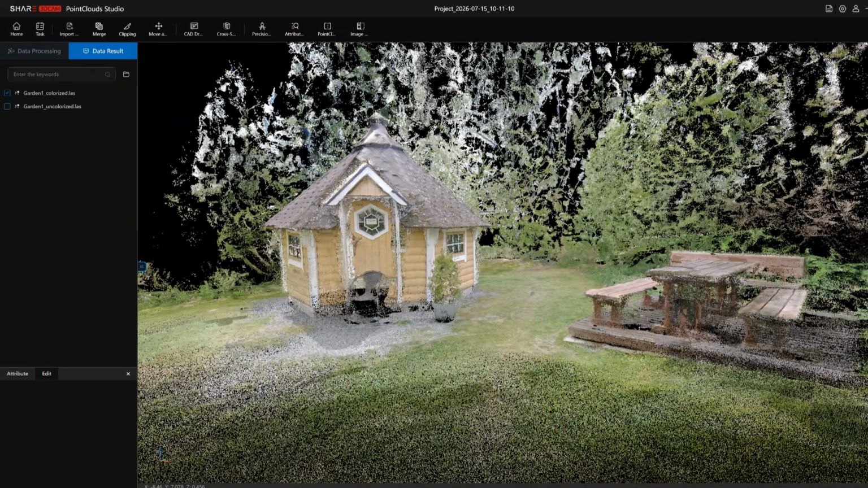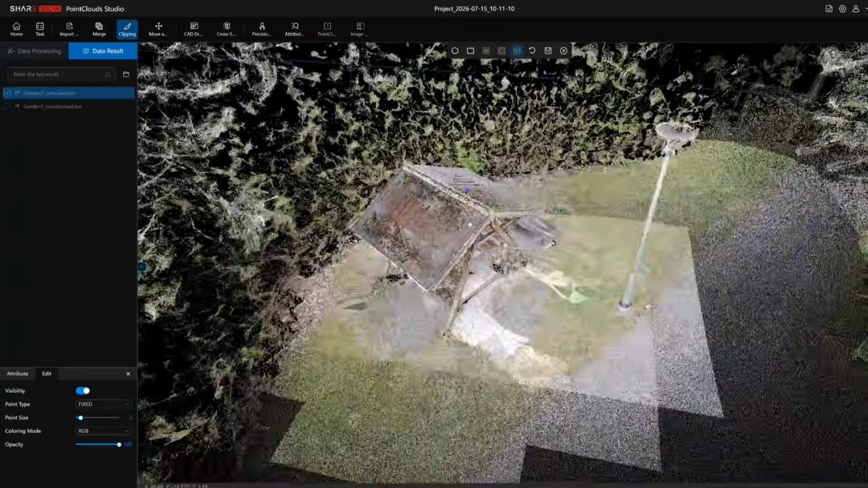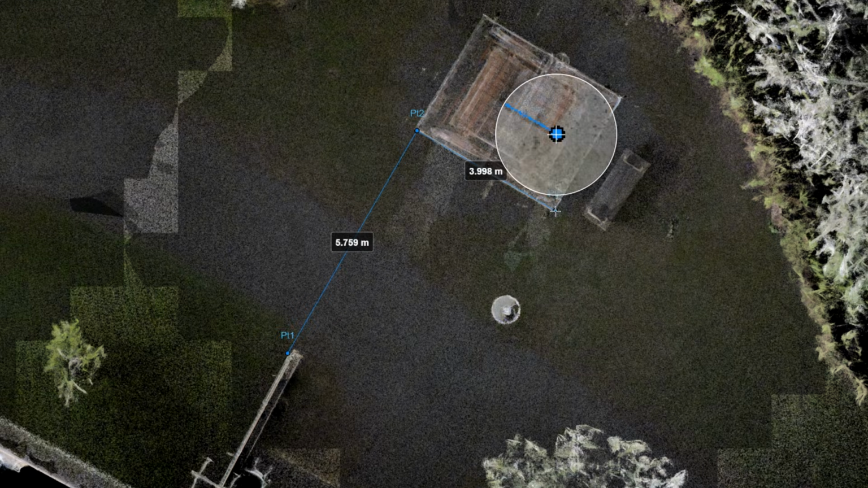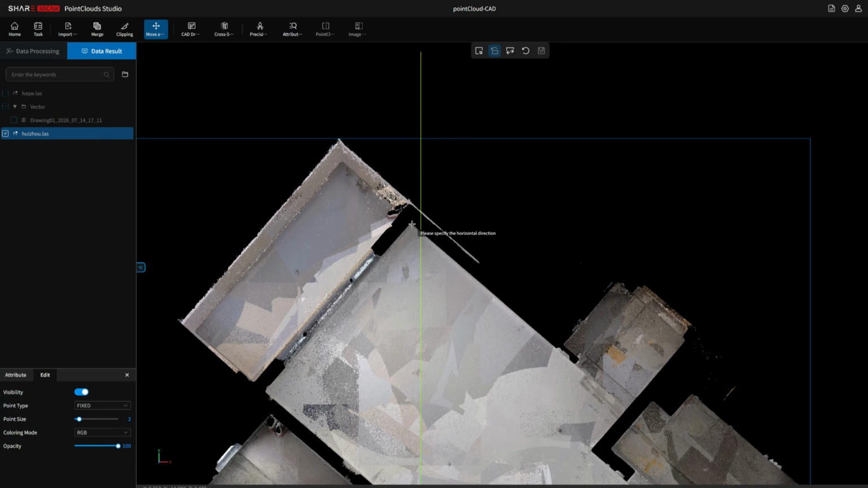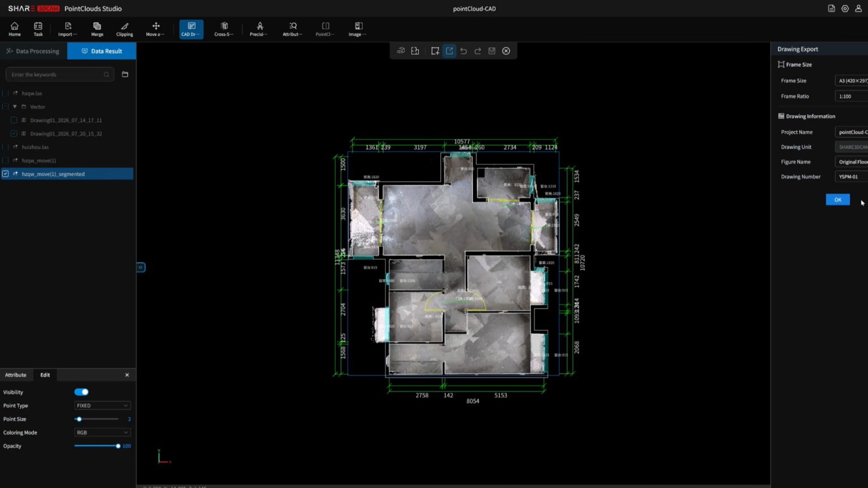It is a powerful and surprisingly versatile point cloud processing and CAD preparation application. It includes tools for cleaning, cropping, aligning, merging, measuring, comparing, and segmenting point clouds, as well as tools for generating floor plans and section drafts for CAD workflows.